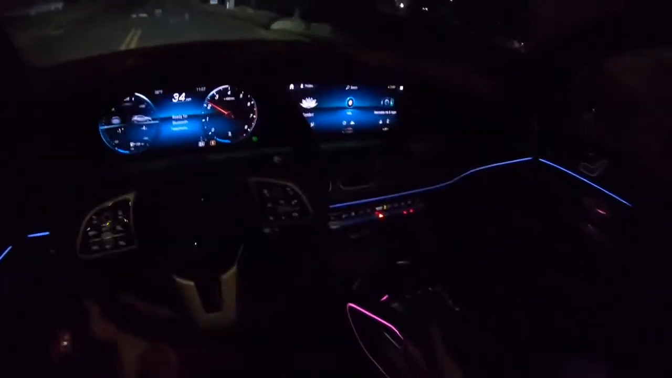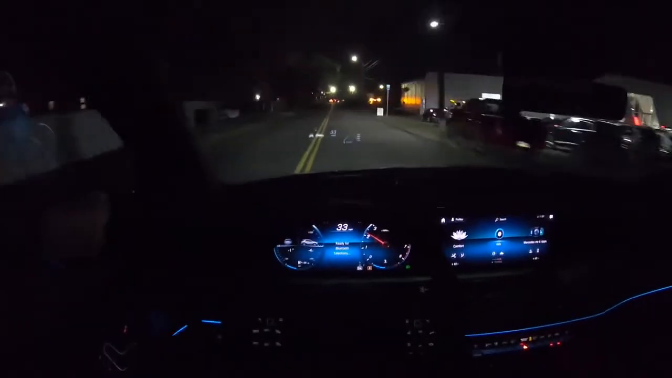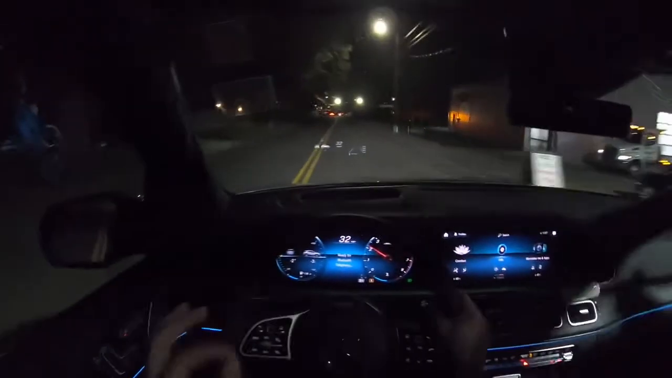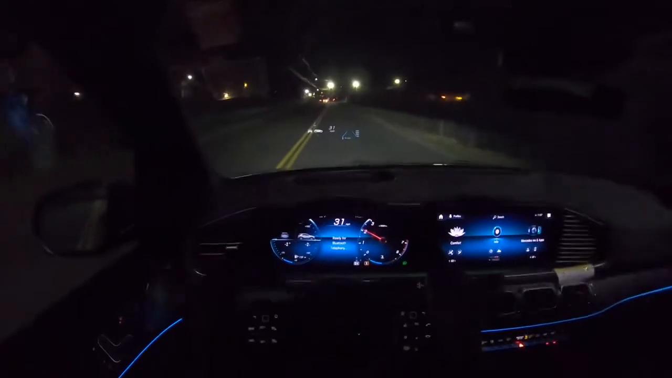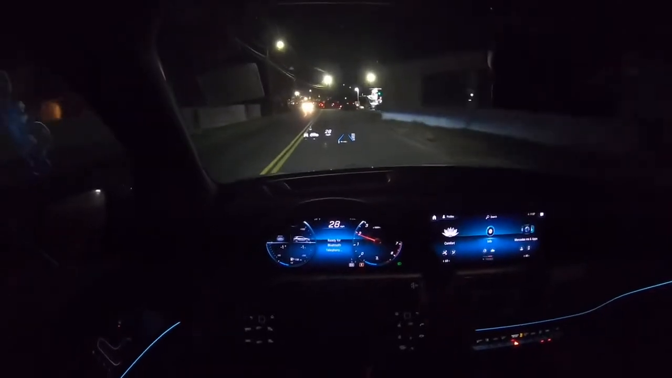And if you guys look at the side of the middle console, there's more ambient lighting. So there's ambient lighting literally everywhere in this GLE. I just can't get over the fact that this SUV is so quiet. It feels very isolated from the outside.